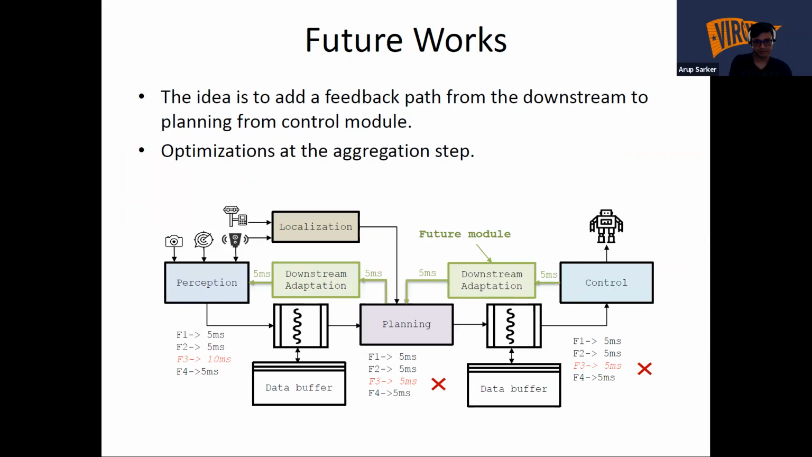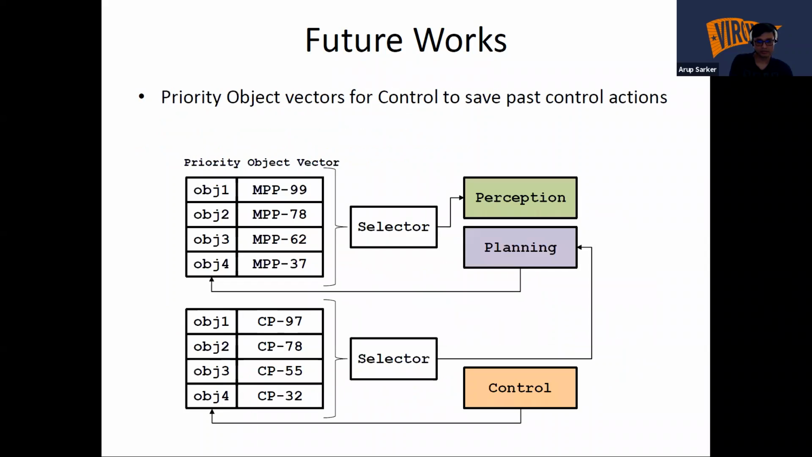So there are some future works. We have also planned to add an additional downstream adaptation module between planning and control to get better motion planning. We can also optimize the aggregation step when we process the point cloud in the perception stage. And at the same time, we can introduce an additional priority object vector between planning and control to save post-control actions for better motion planning.